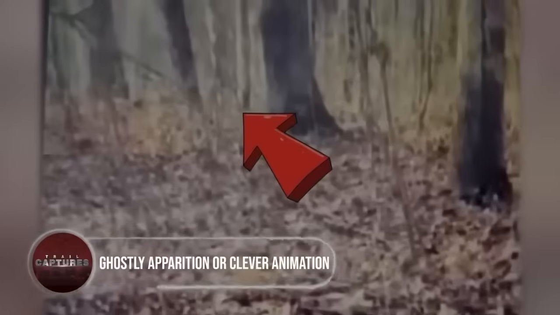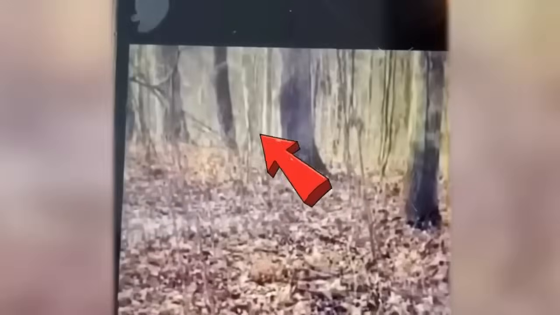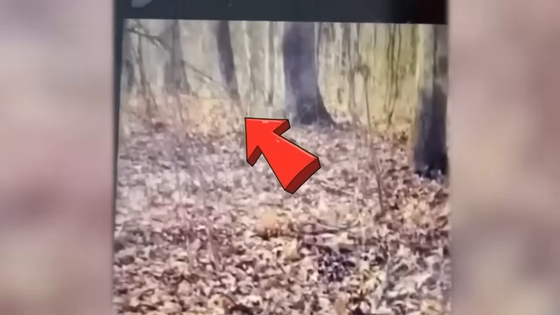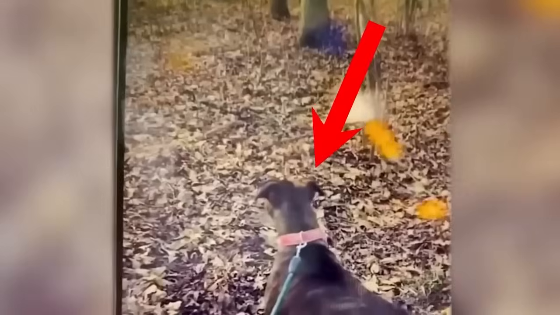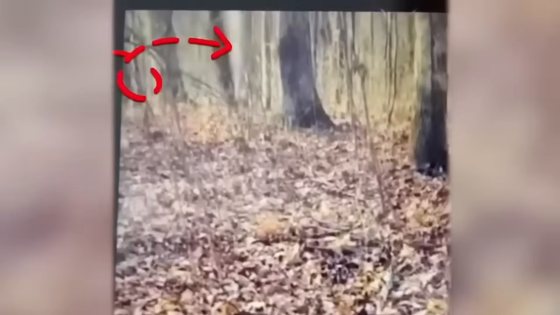Ghostly apparition or clever animation. In this trail cam footage, an otherworldly presence seems to emerge from the shadows. Keep a close eye on the video, and you might catch a glimpse of this translucent figure mysteriously moving in the background. Even the vigilant dog senses something amiss, barking toward the eerie apparition.